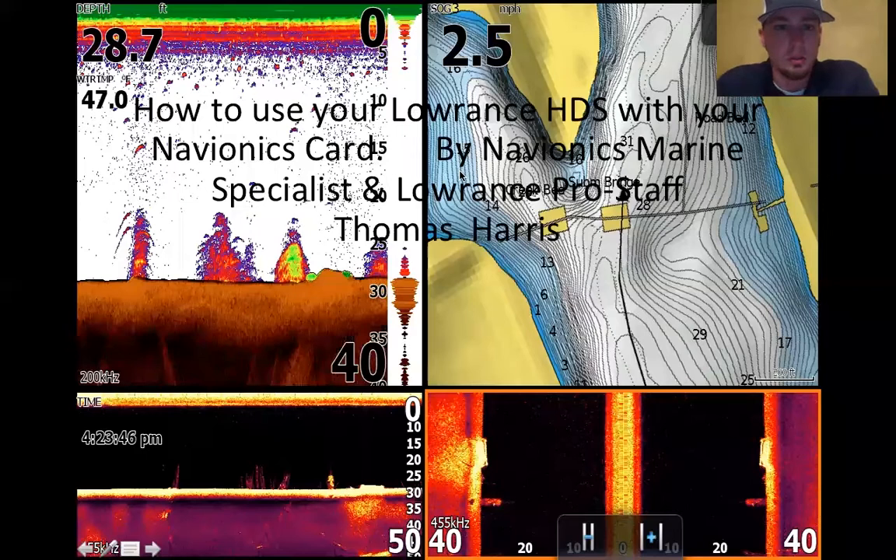Alright, so we'll start with the presentation, how to use Lowrance HDS with your Navionics card. Right here, we'll just start on this home page. What we're viewing right here is a 4-way screen. We have sonar on our left, structure scan on our right, and then we have down scan. This is a lot going on the screen.